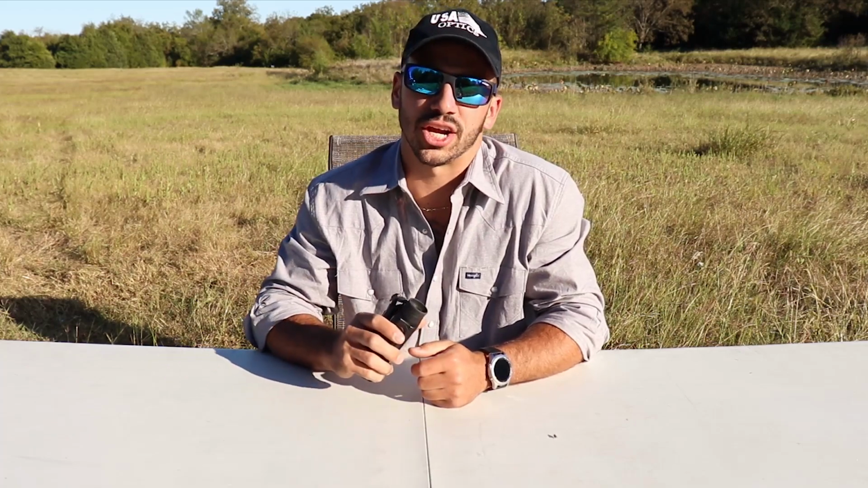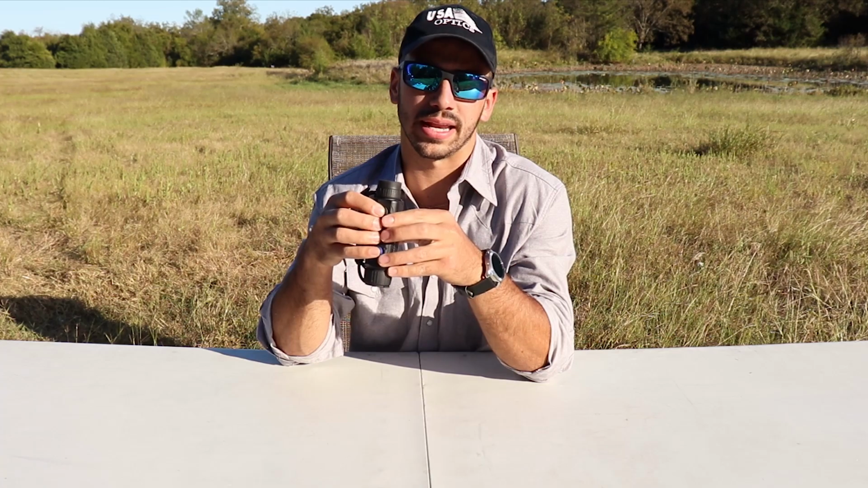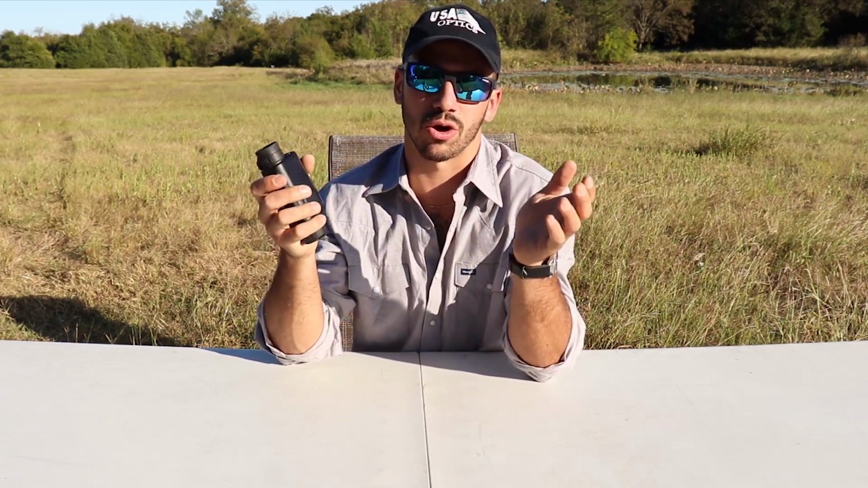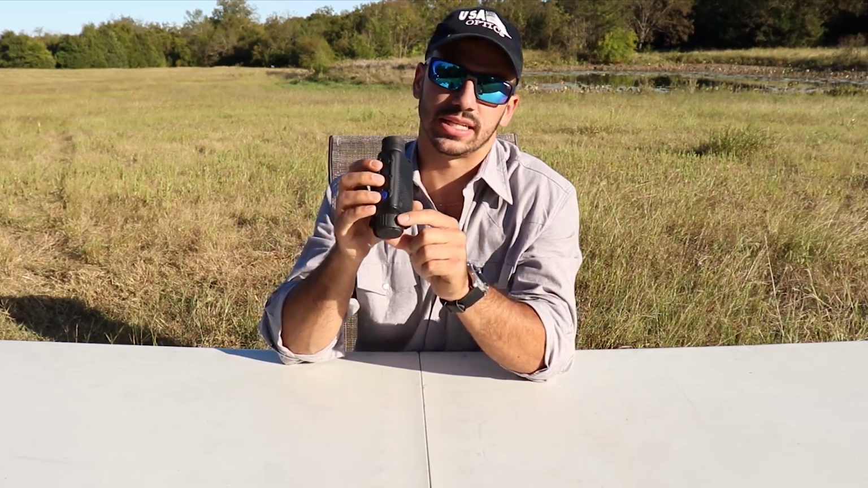As far as detection goes, it's rated for detecting a human-sized figure out at 1700 to 1800 yards. For identification purposes, you're looking at 150 to 300 yards. Can also be a little bit further than that, depending on how well you know thermal equipment, how used you are to it.